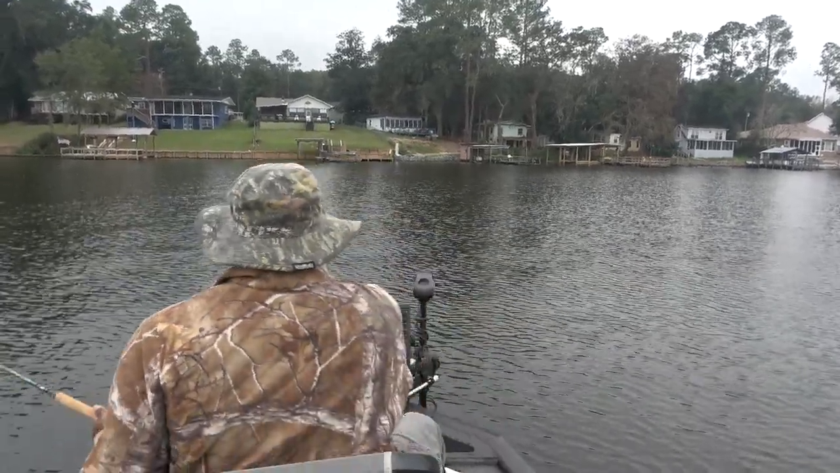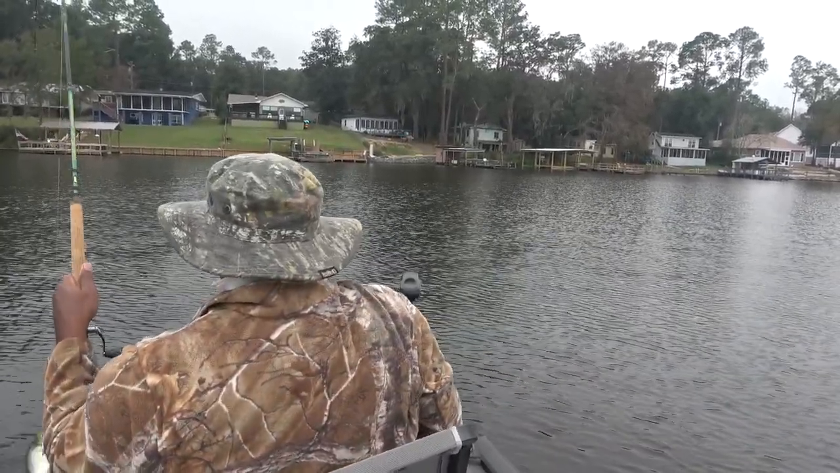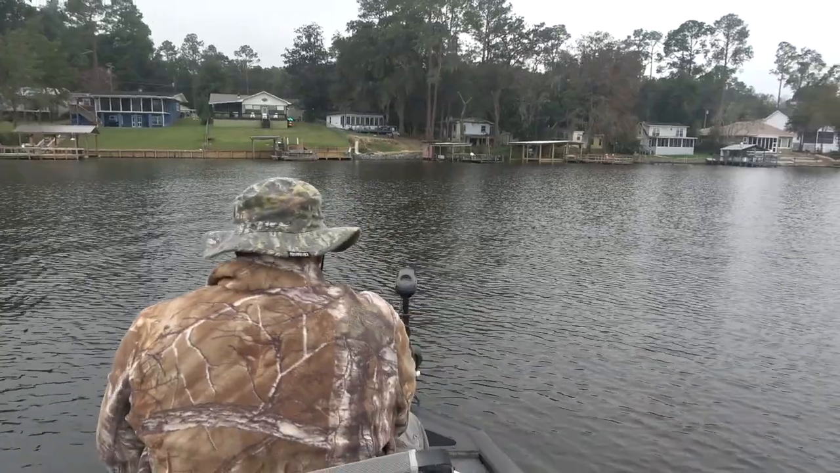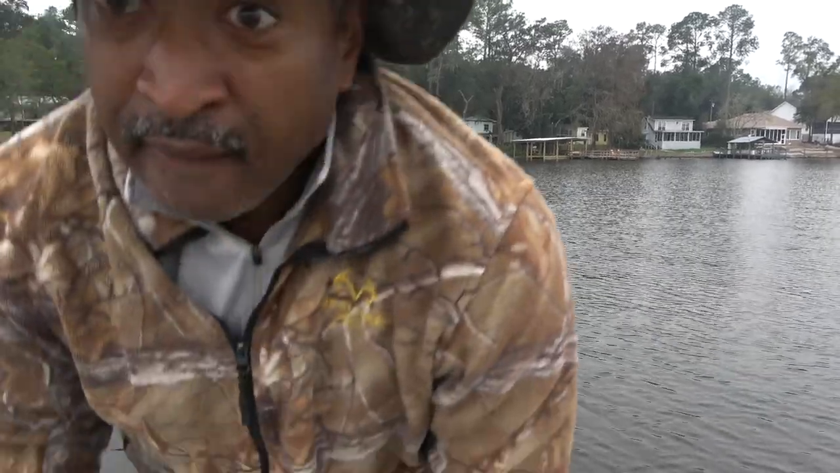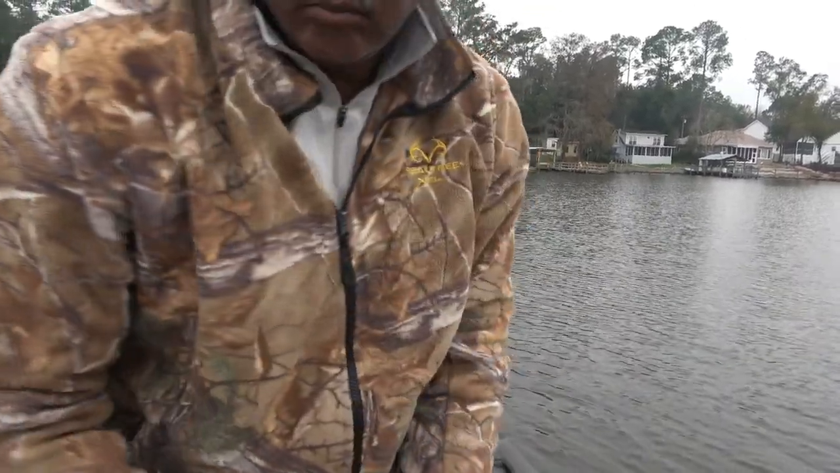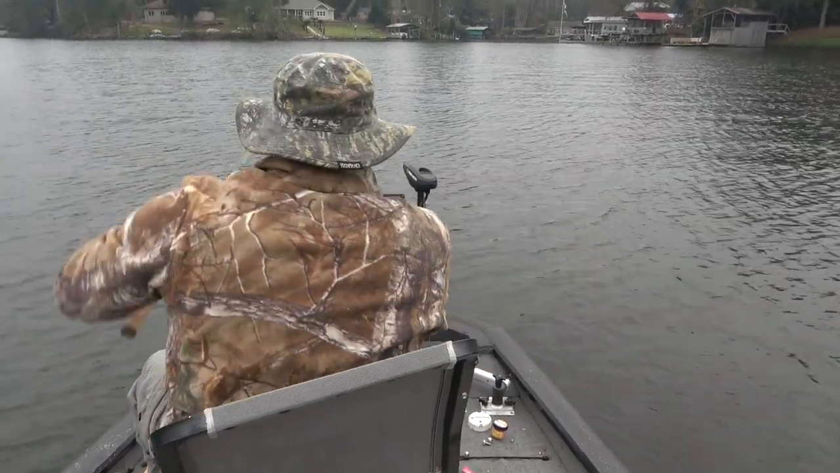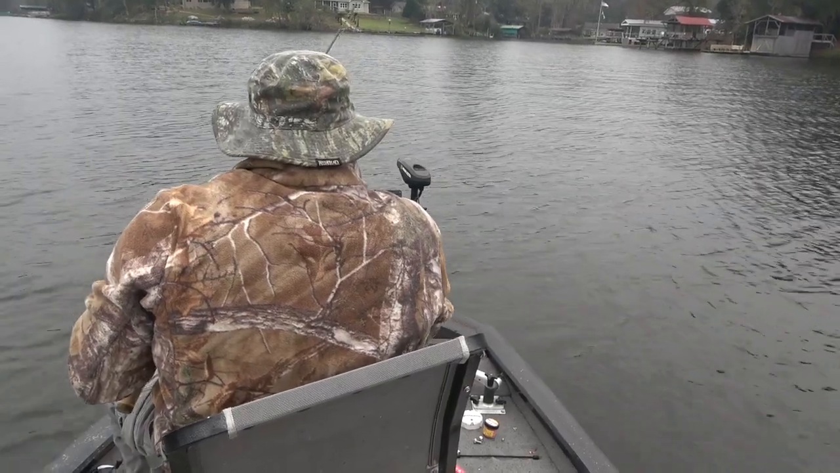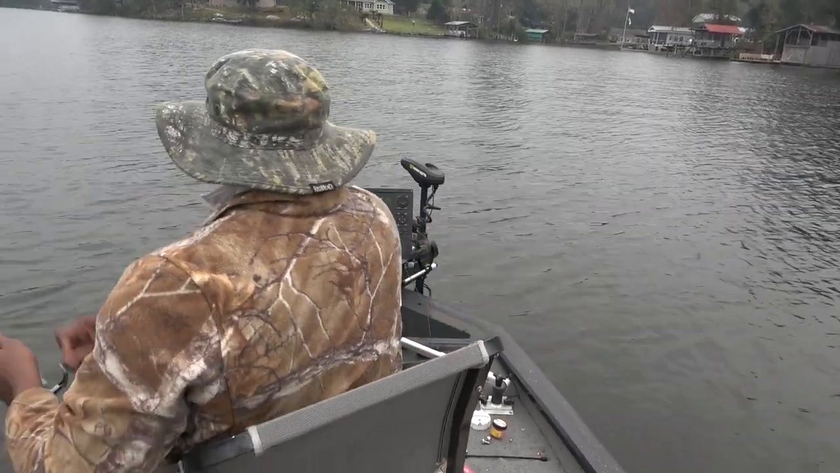There we go, folks. Six, 7. These fish are nailing it. About 15 feet out. Right there. Don't want to spook them, so I'm going to ease it down there on them, guys. Ease it down there. There you go. Got to ease it down there.